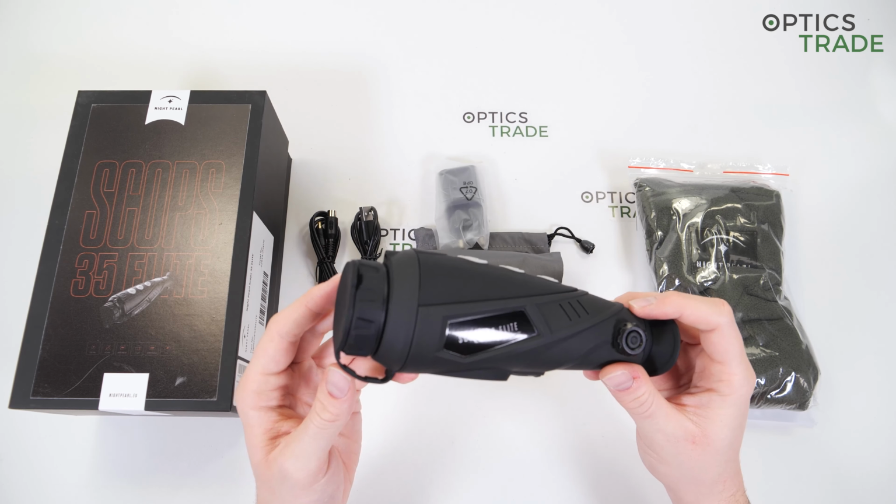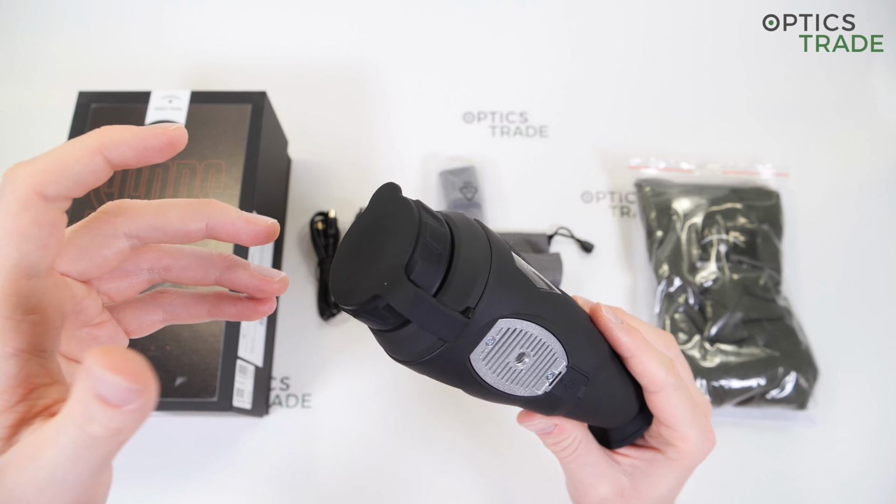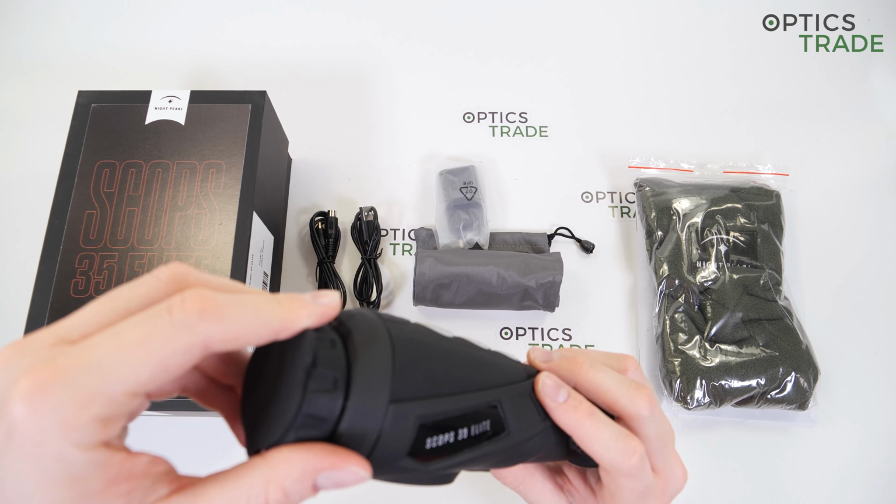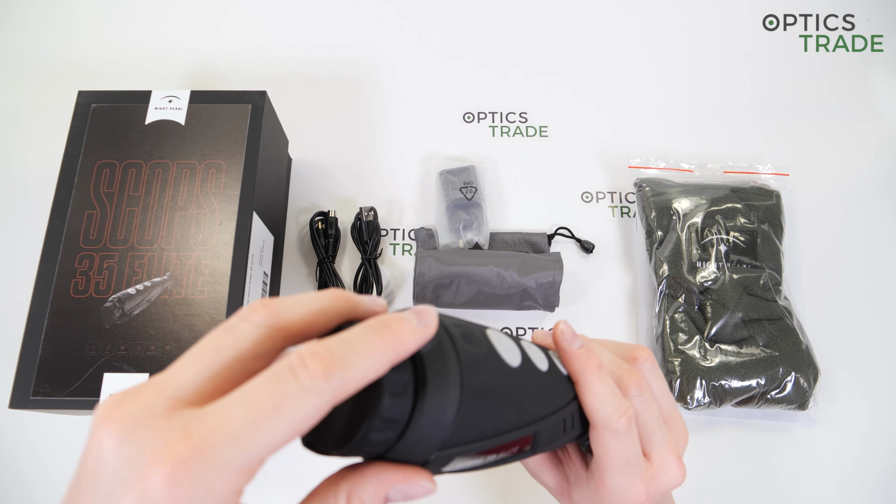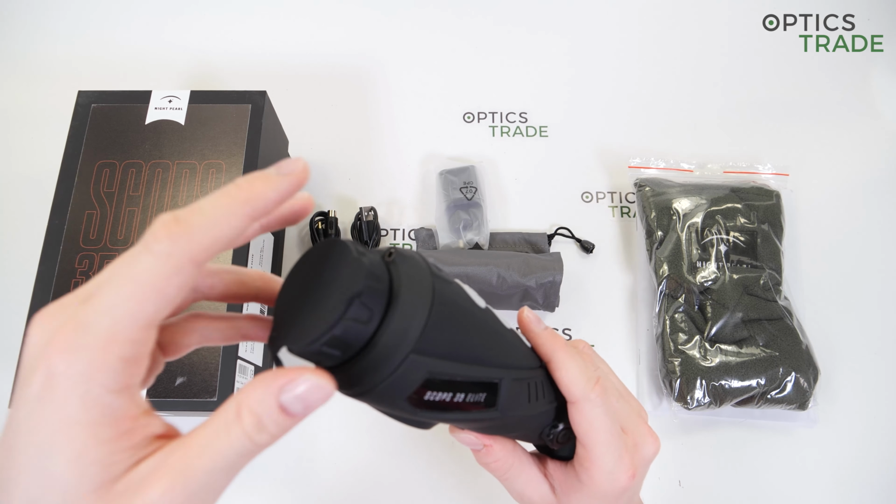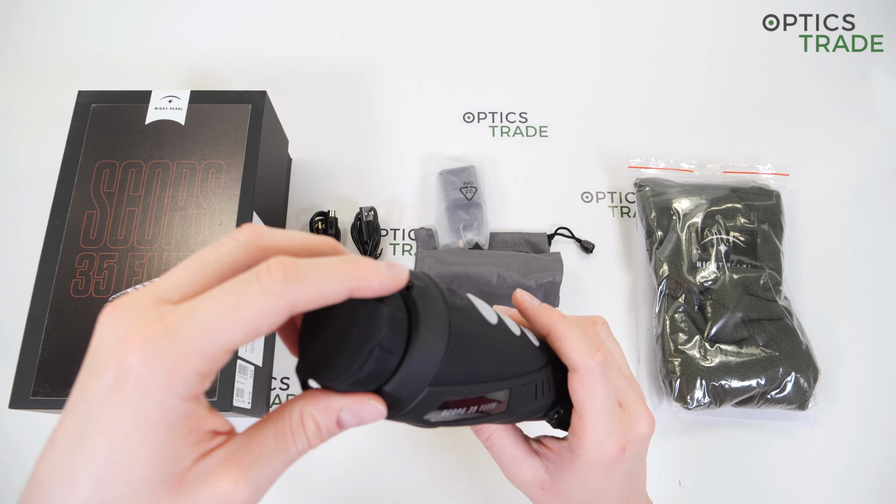You can expect up to 7 hours of battery life on this Nightpearl Scops device. It has an integrated battery, but there is really no way to switch the battery by yourself. So if you plan on staying in the field for longer, have an external power bank with you. Even during active usage, you can use a power bank to regain some of the charge on the battery. If you wish to change the integrated battery, you can't do it by yourself. It will have to be done by Nightpearl.